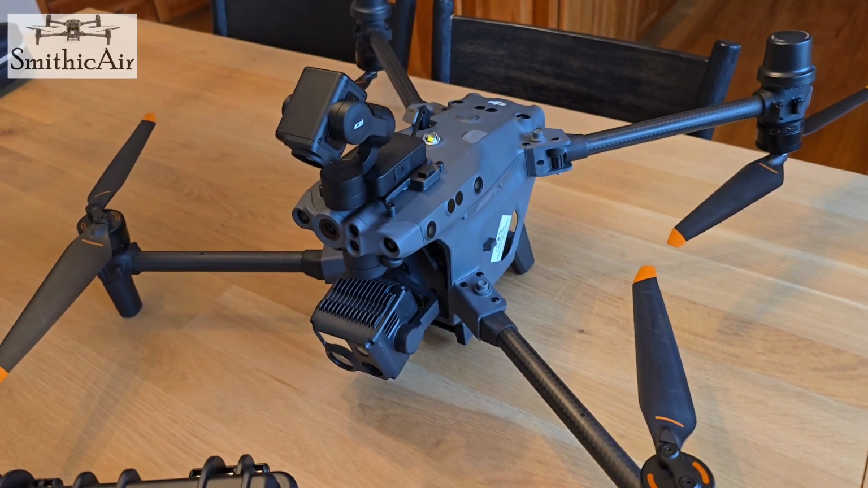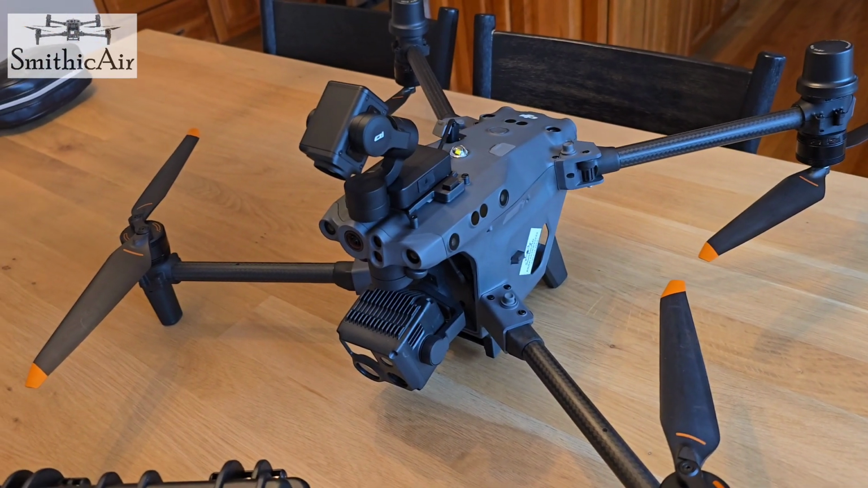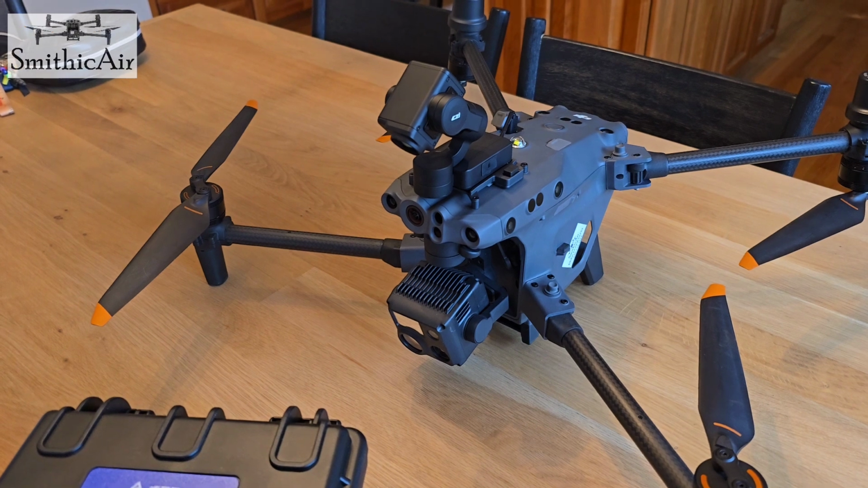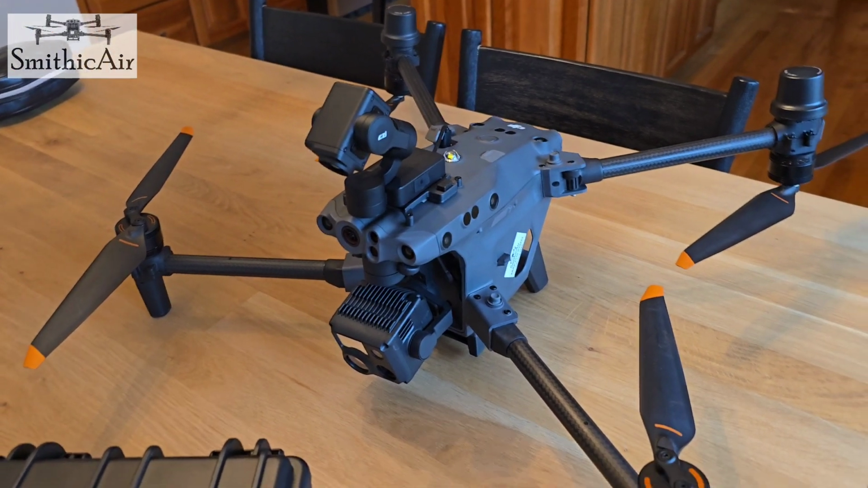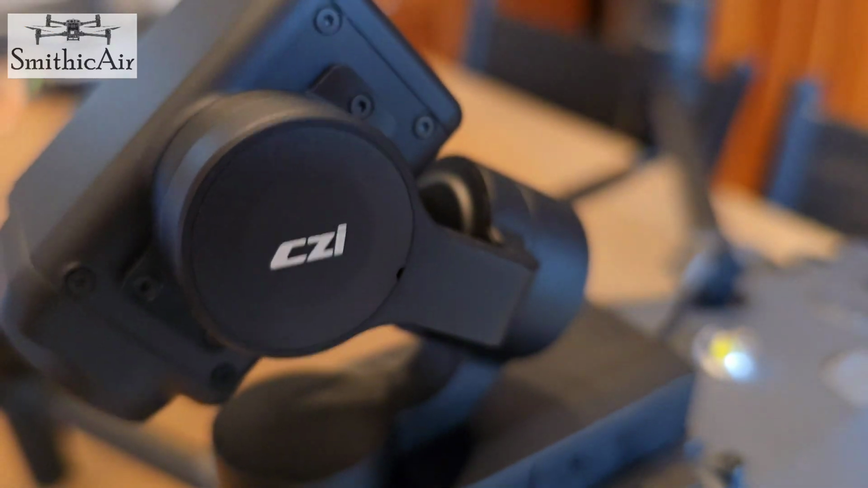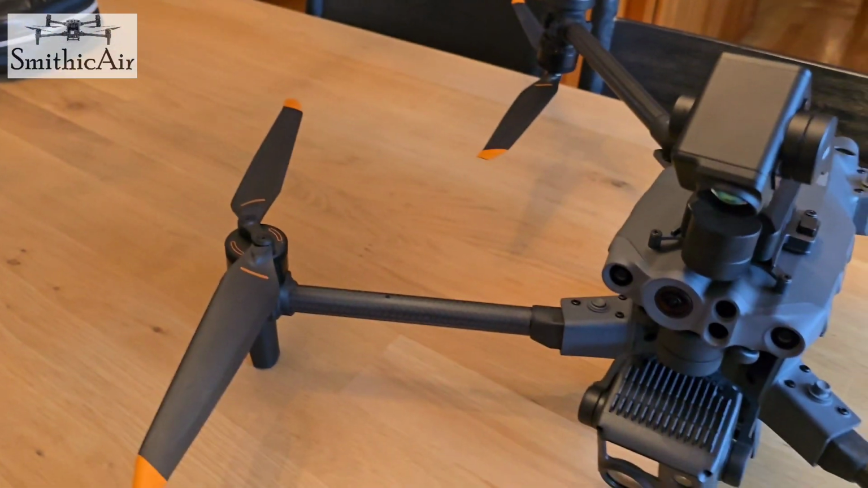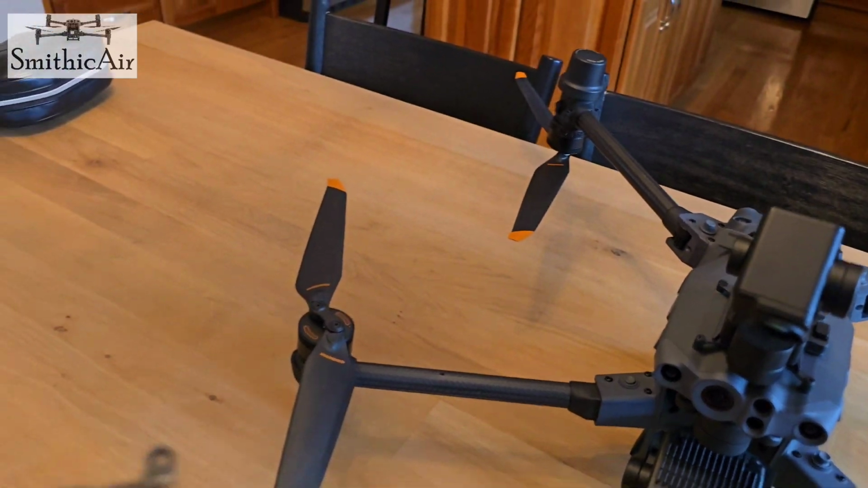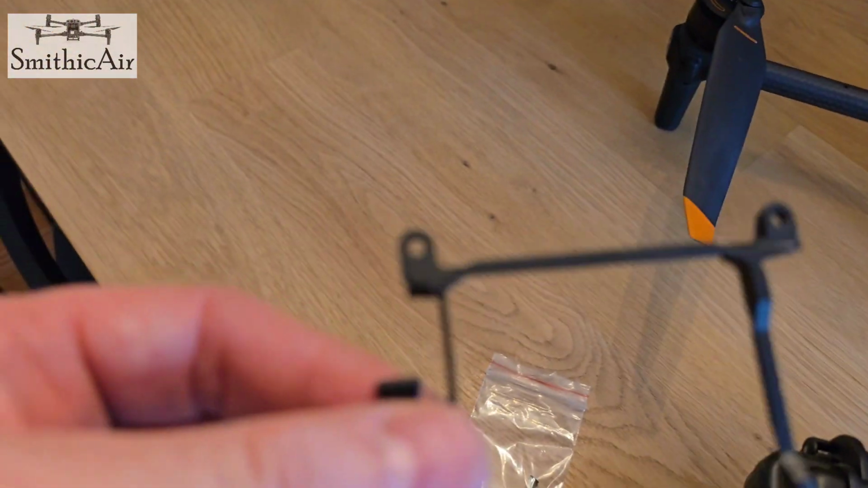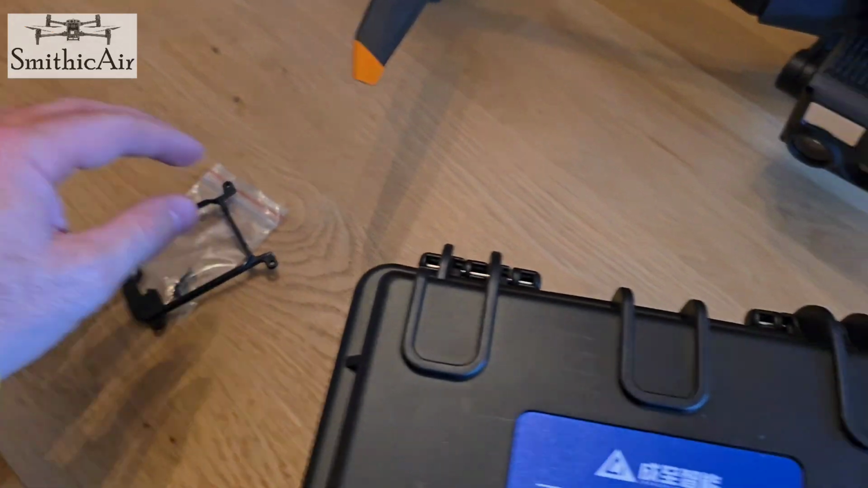All right, guys, I thought I'd do a little unboxing and first takes on the IR3 infrared spotlight from CZI. So the first thing is I have a, what is it, a JT60 spotlight. So I had to take off the bracket that came with the spotlight.